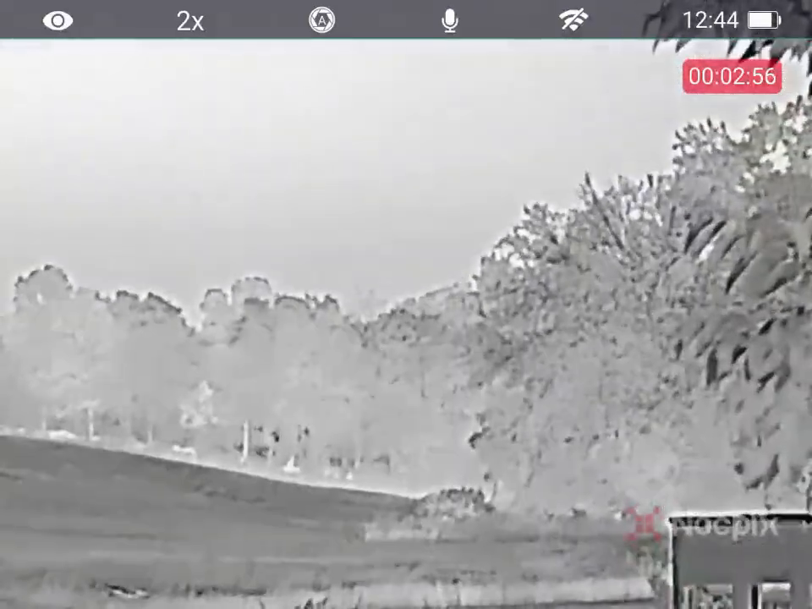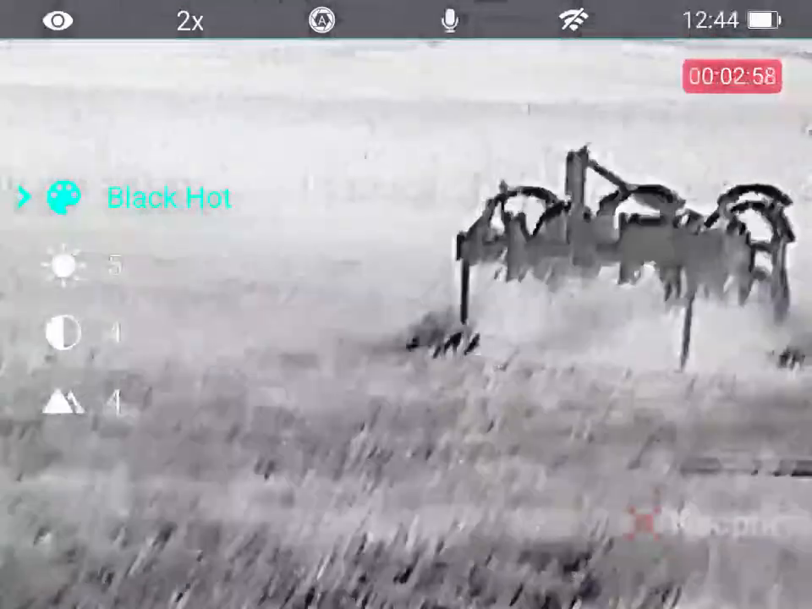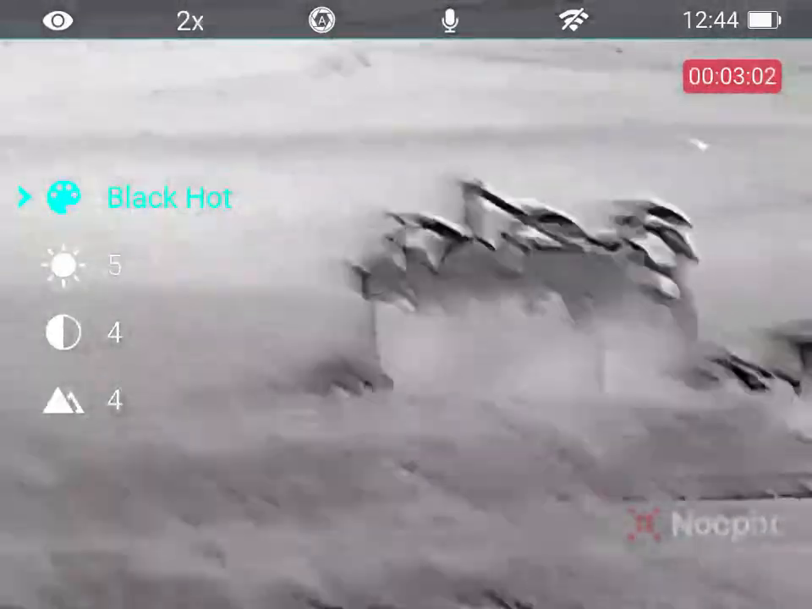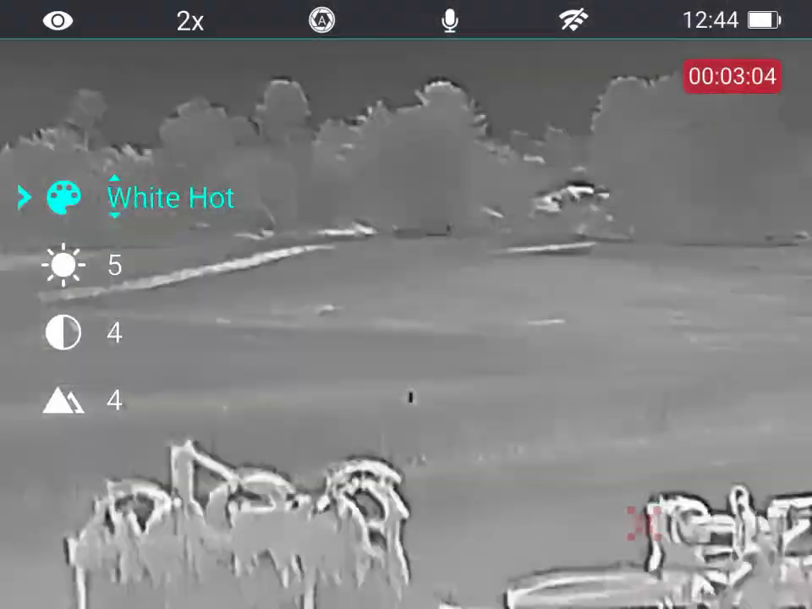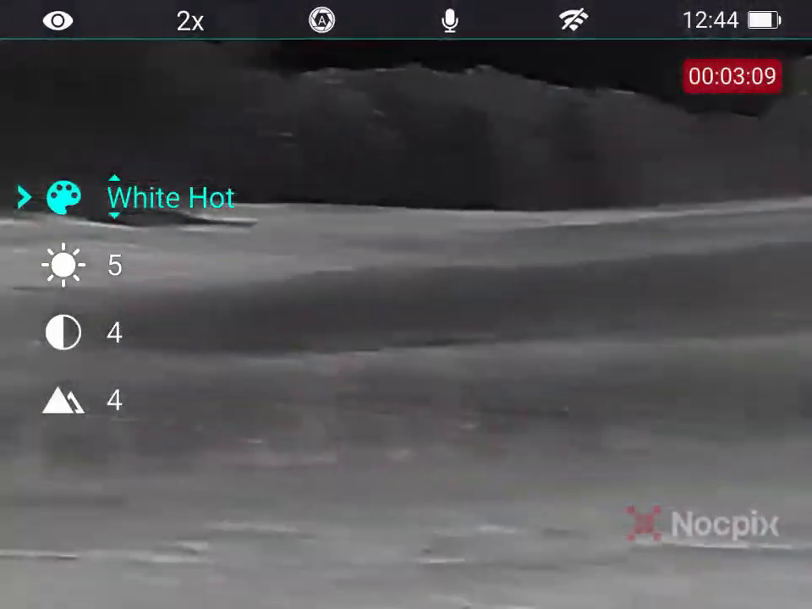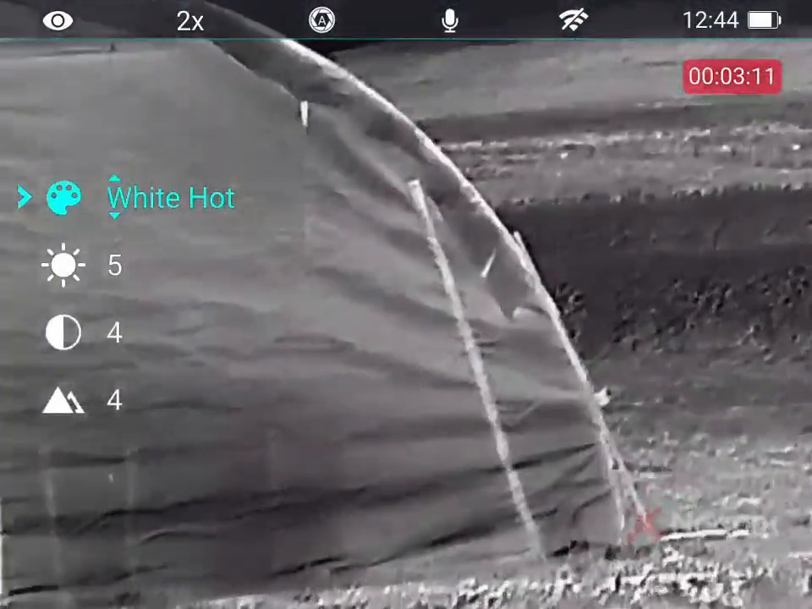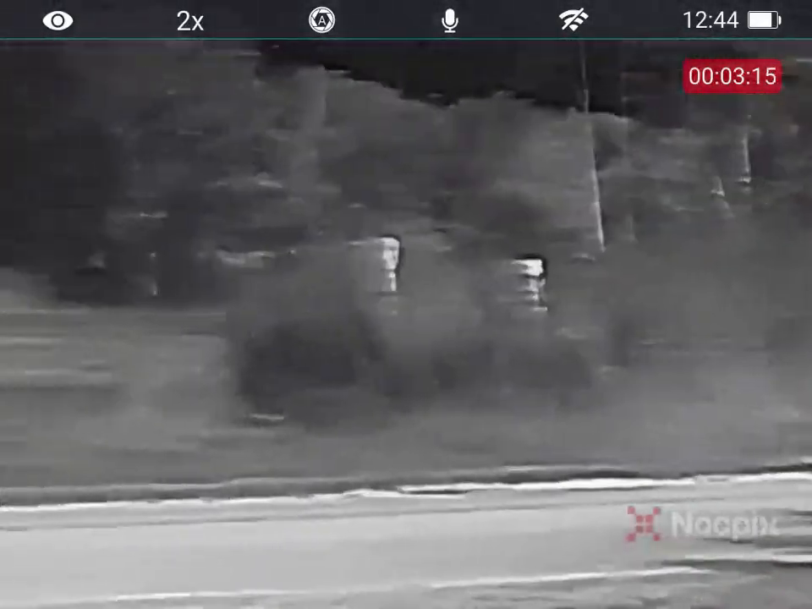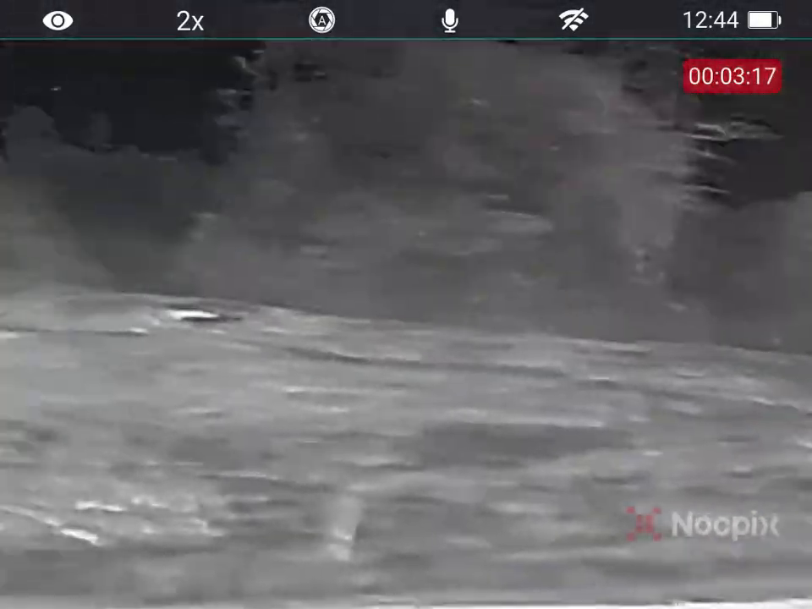So here's some more of the footage, just so you could see the limitations of this. I'm going to show you here 100 yards, and I'm going to show you this thing maxed out at like 200, 250 yards as far as IDing targets. The tree line right there is 100 yards directly in front of me, and when I turn, you're going to see the trees, not these.